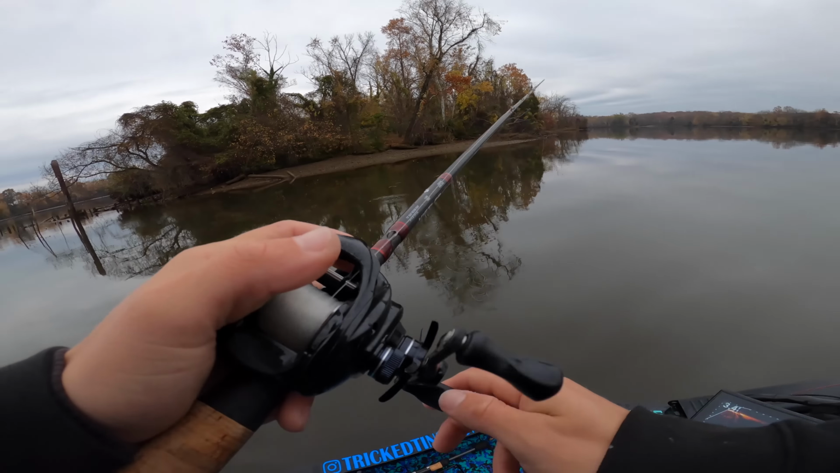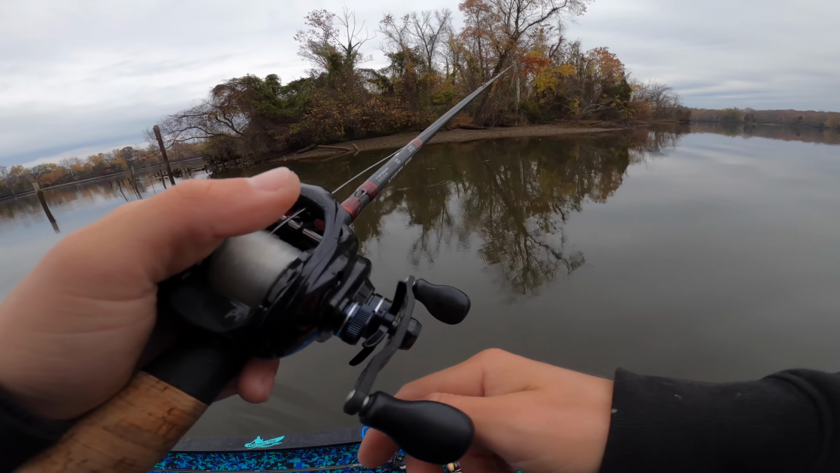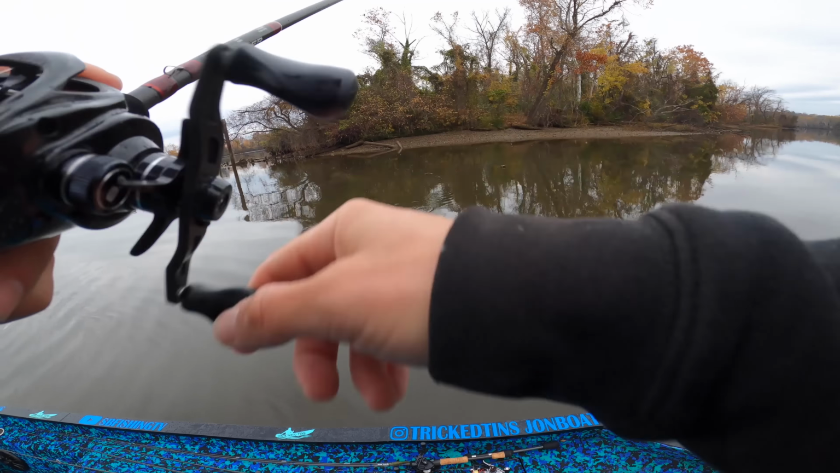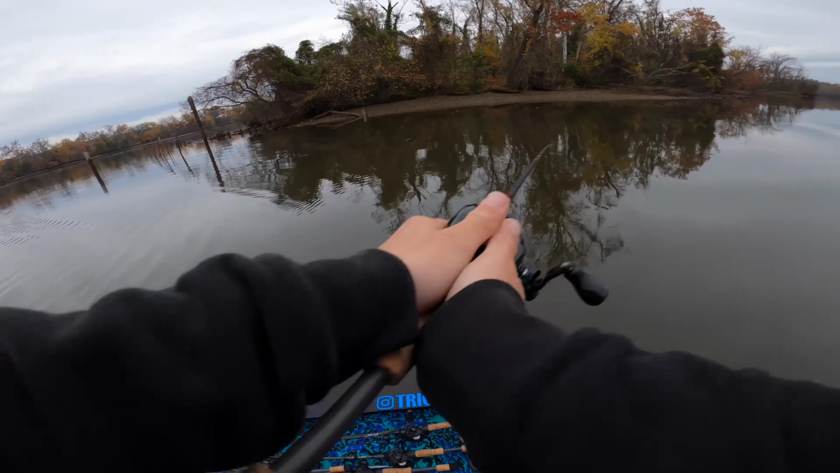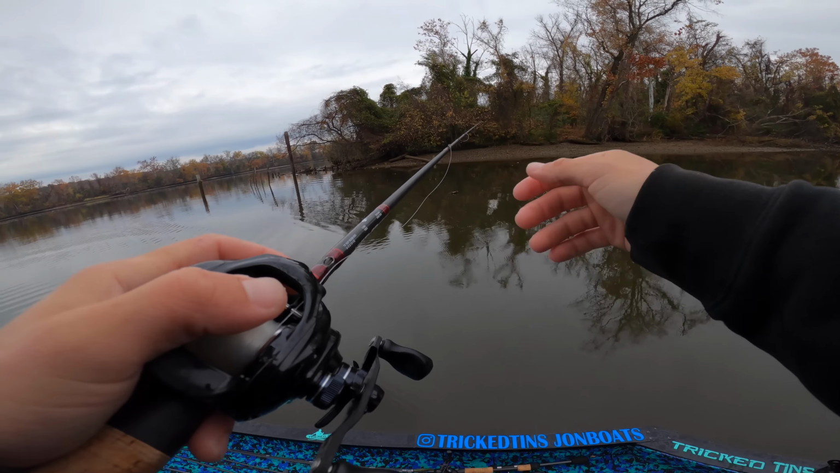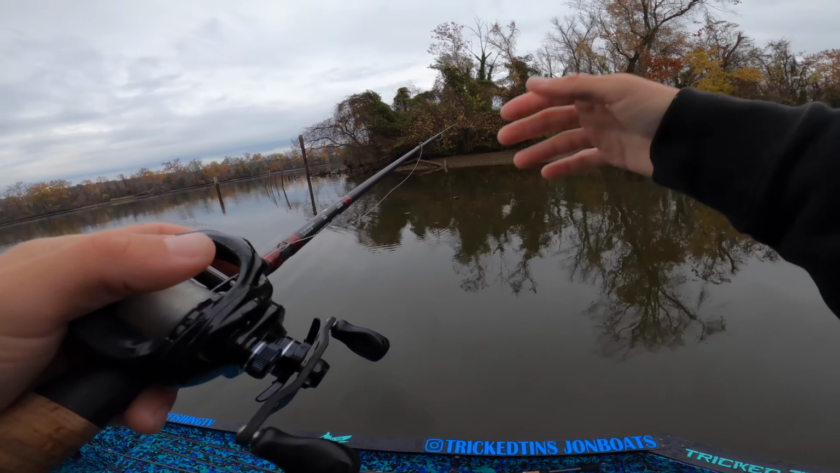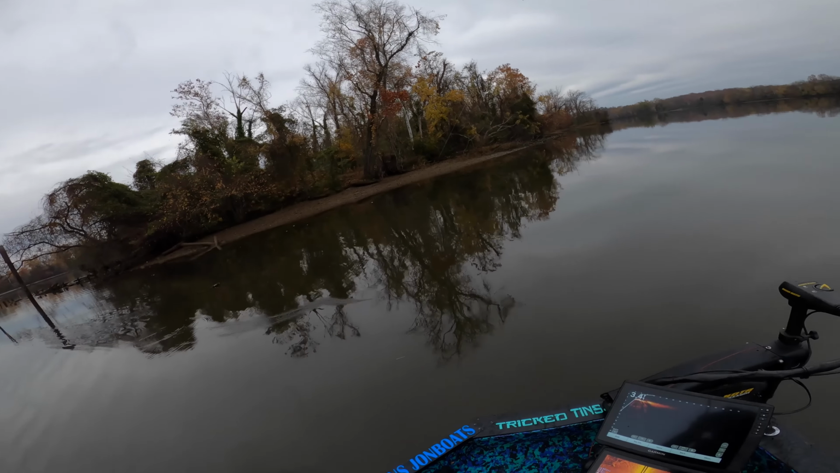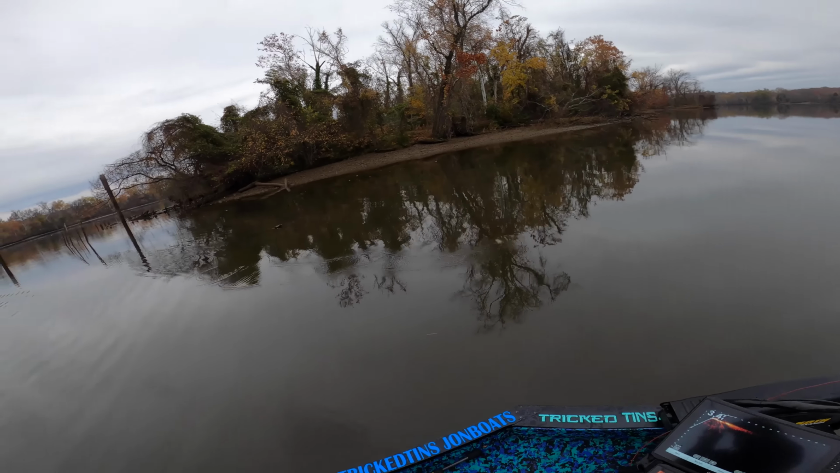Oh, I just saw a fish come off of that piece of wood and eat the craw. Thought he had it. It was like as soon as it hit, too. That was cool. That was sick. It landed right there. I popped it, and as soon as I popped it, I saw this flash. It wasn't big. It was probably like a pound. Jeez, chill, bud. That's probably him right there.